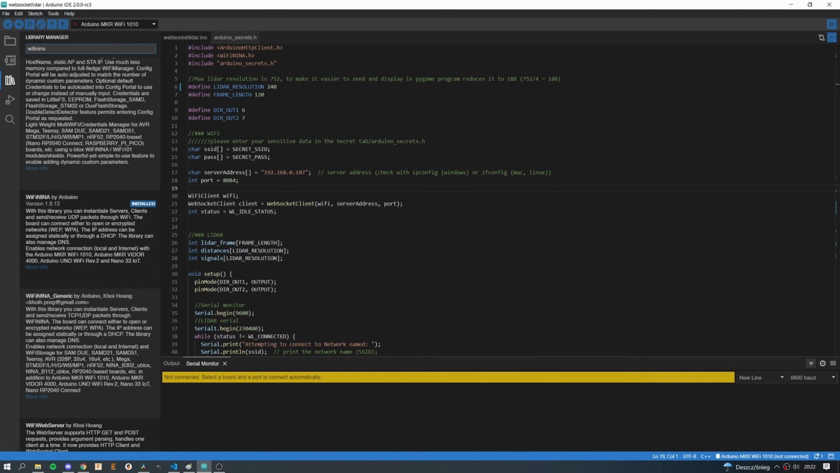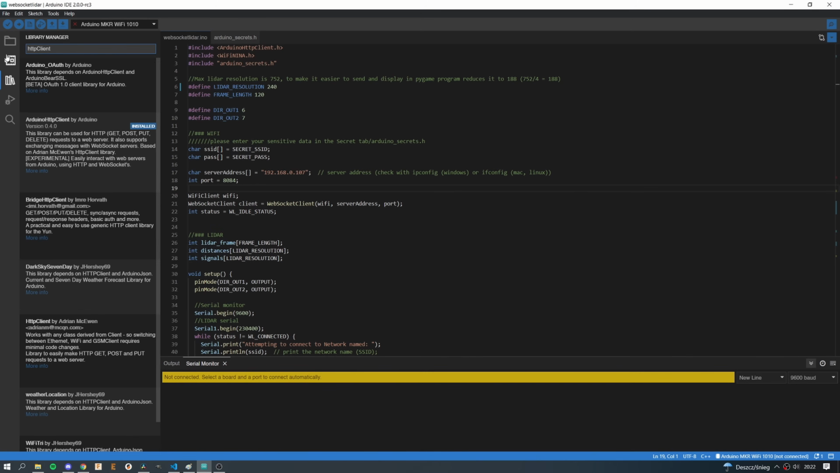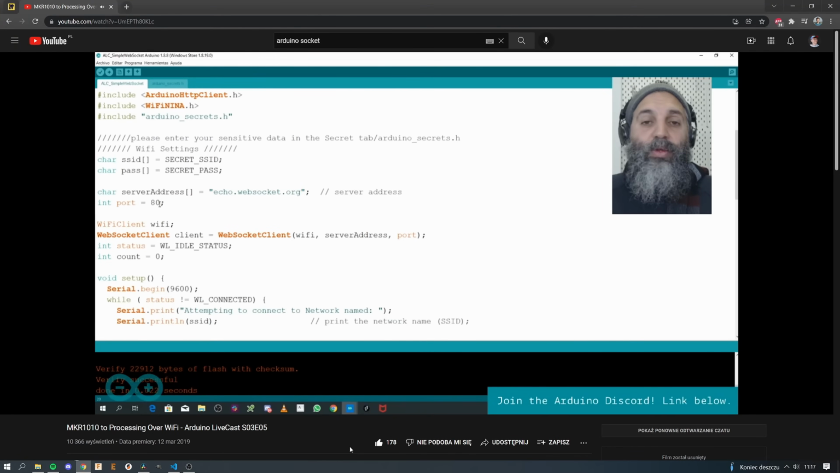For that I used the HTTP client library from Arduino and WiFiNINA, also from Arduino. Really good and simple to use libraries, and I found a good or even excellent video from Arduino on how to connect Arduino with Processing through a socket connection, and it was very easy to adapt this example to get it working with Python. So in, I don't know, an hour, maybe 2 hours, I was ready with that, and I was able to send simple data from the Arduino to Python.